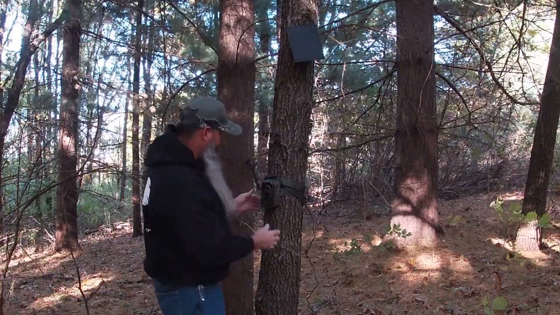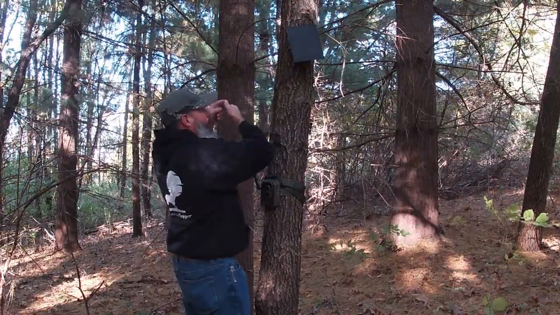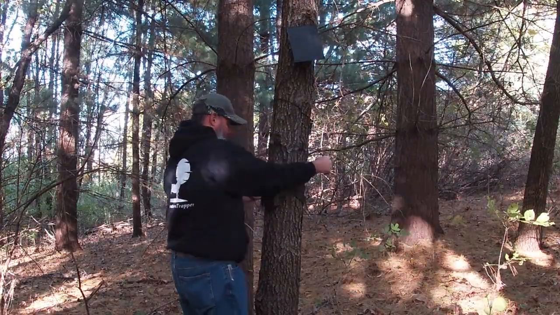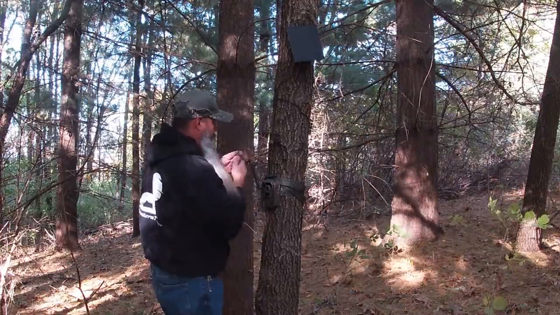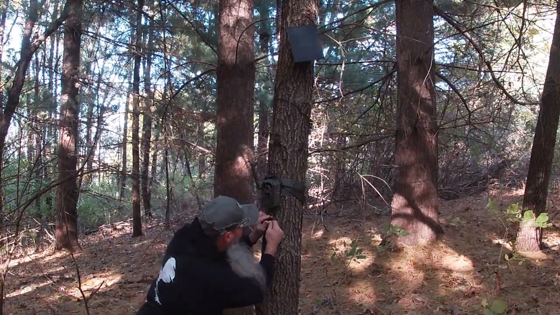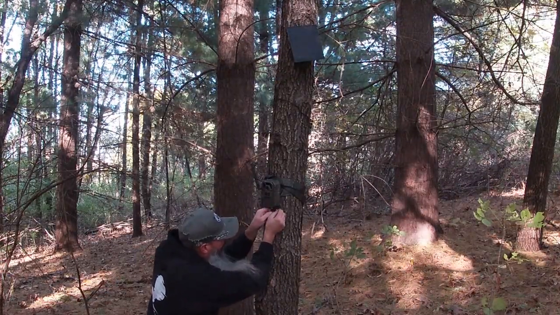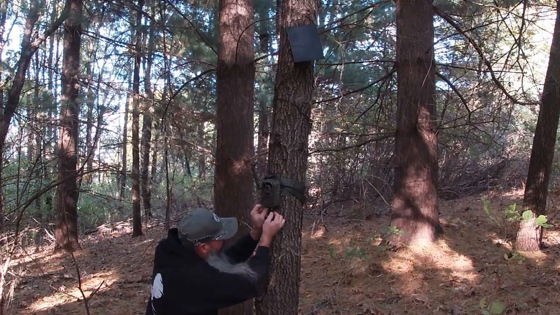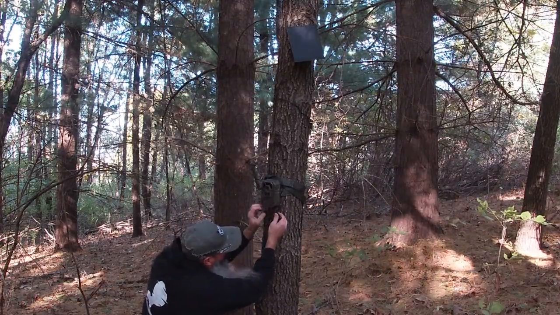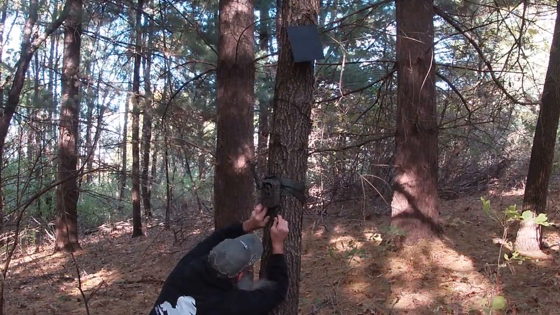Doesn't get much easier than that. That's easy setup. Now I'm just going to wrap this around this tree. Come up from below. Got this little port here that you can open up. Open the big port up, and I'm going to push the button. So turn it on.